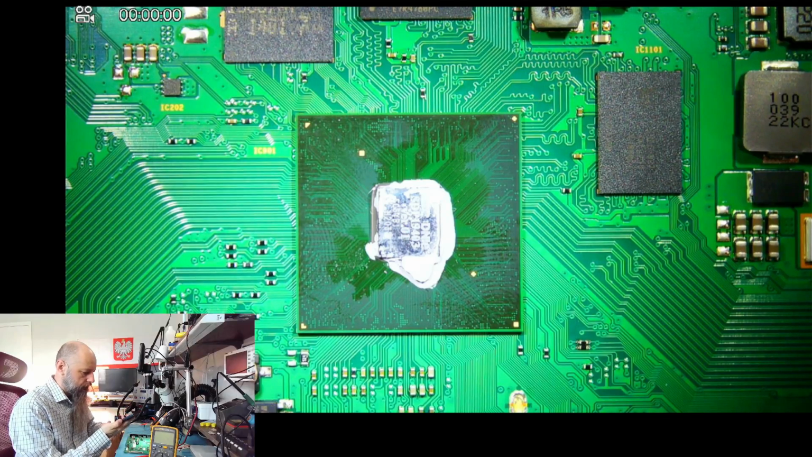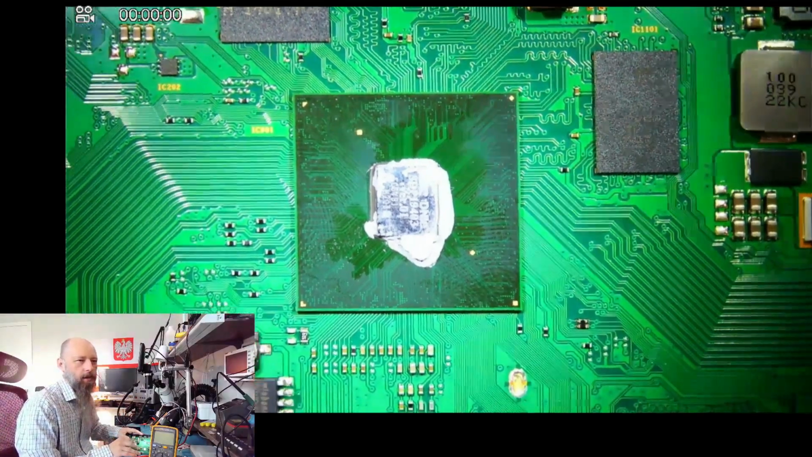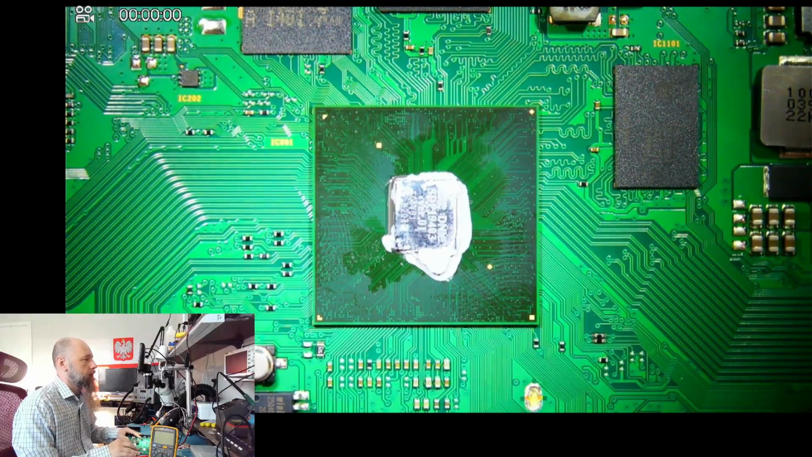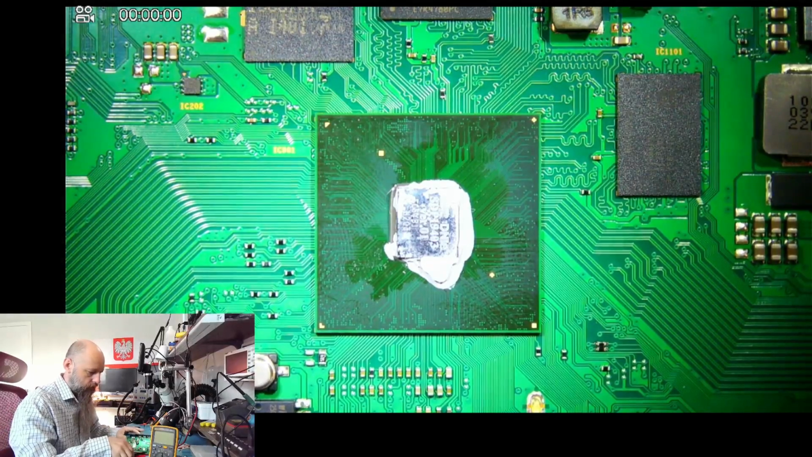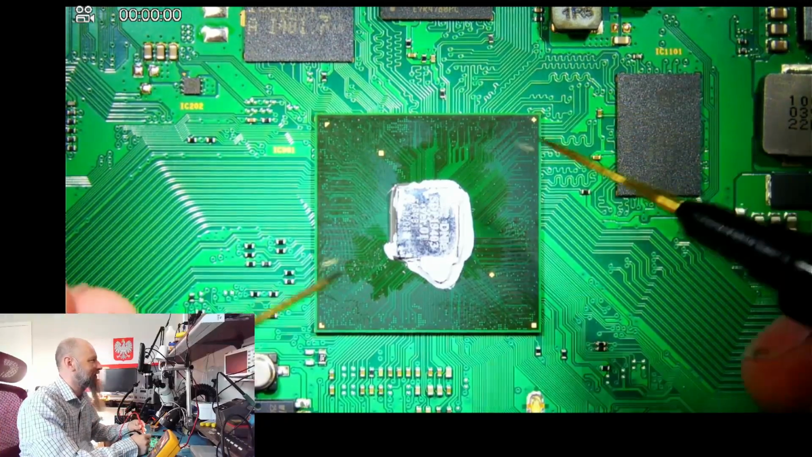It's very easy to mess it up, and usually those chips are not very cheap. They can be anywhere from like 20 bucks to even hundreds. And I know 20 bucks doesn't seem like a lot of money, but if it's 20 bucks and you have to spend a few hours reballing it and replacing it, that turns out to be a lot, especially if you just break it during the procedure.